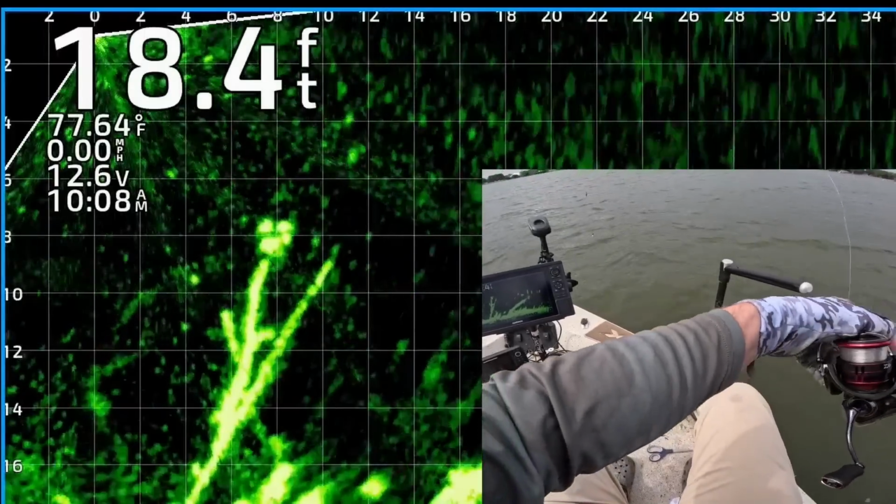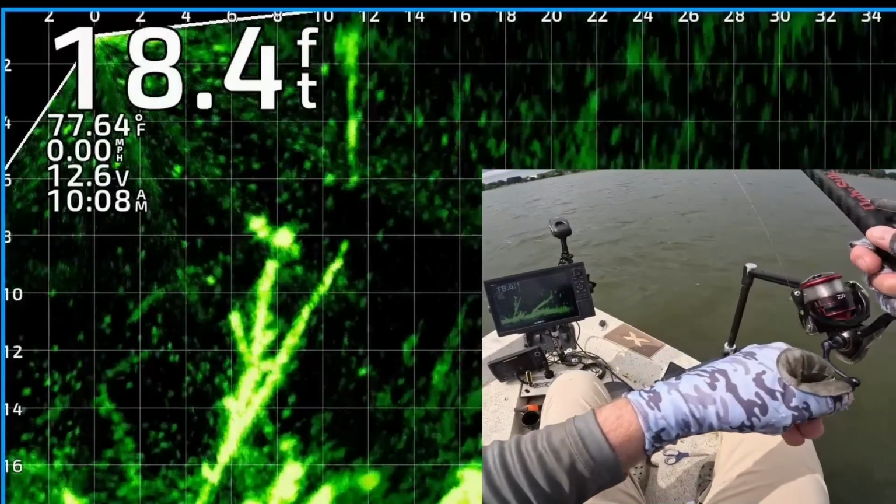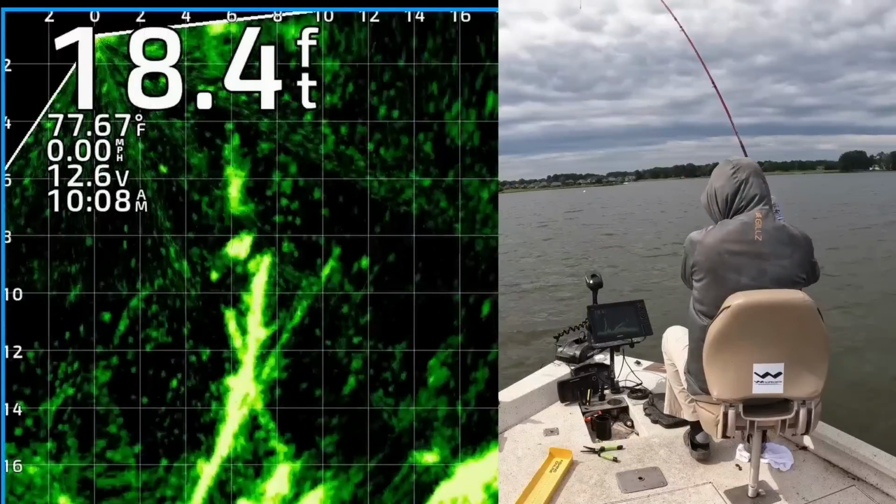Okay, I'm going to reel this up and cast it back out. There's a nice little group of fish right there. My lure and weight are coming down to them. Hopefully one of them's going to eat it. Oh yeah, he's going to eat. Got that.